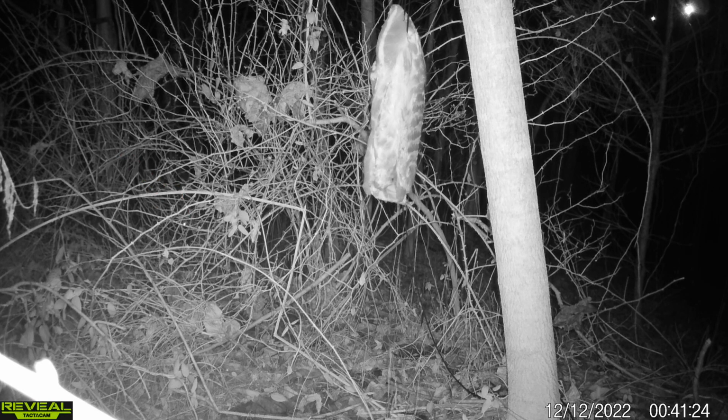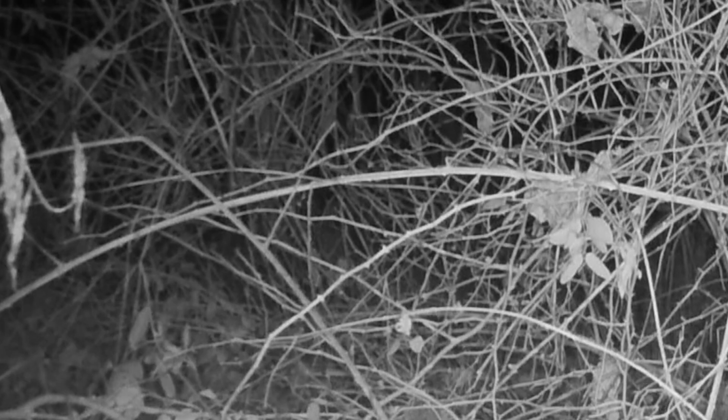See some eyes. See if we can figure out what this is. He's kind of hidden behind all the brush. Okay, right there. Oh, okay. I think it's a coon. And right there, you can see the rings on the tail. It might even be a coon that we caught recently. Maybe the coon taco coon. I don't know. I think that's the last video we have for a couple days, if I'm not mistaken.